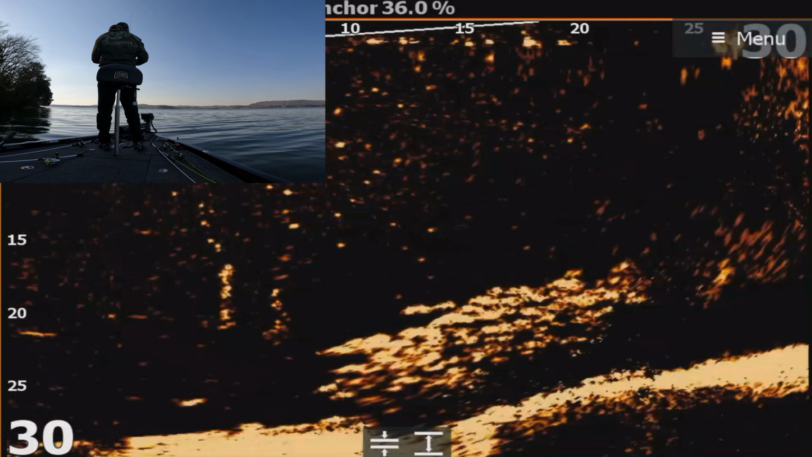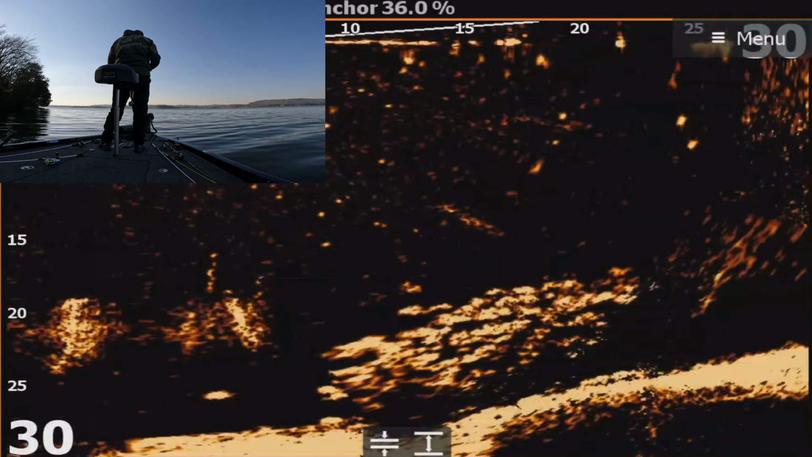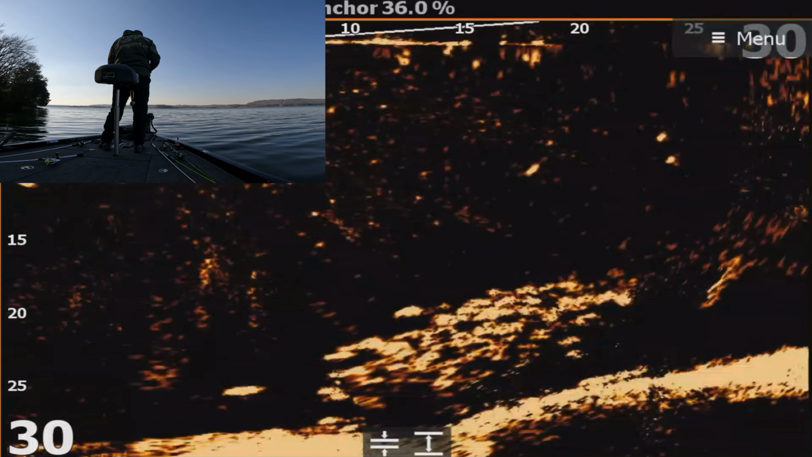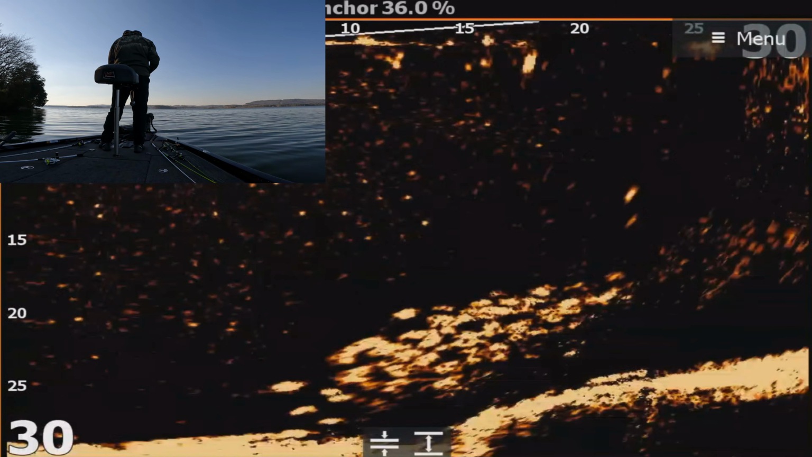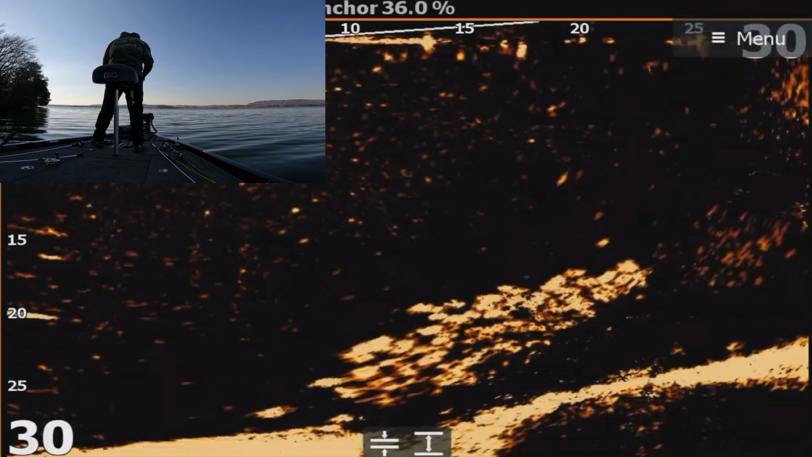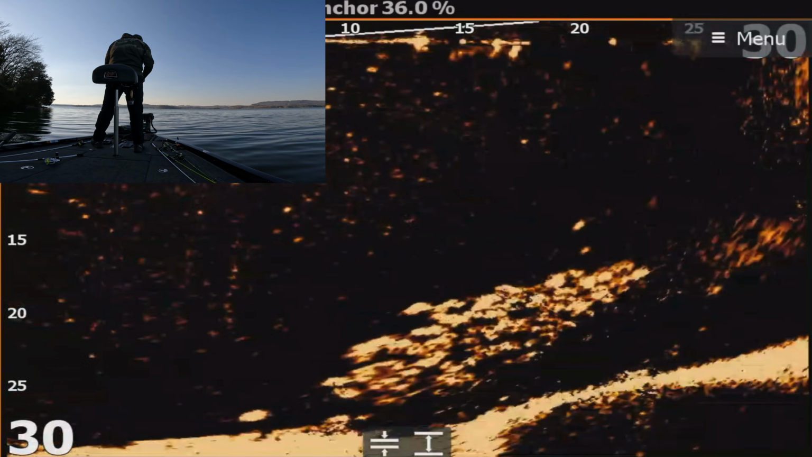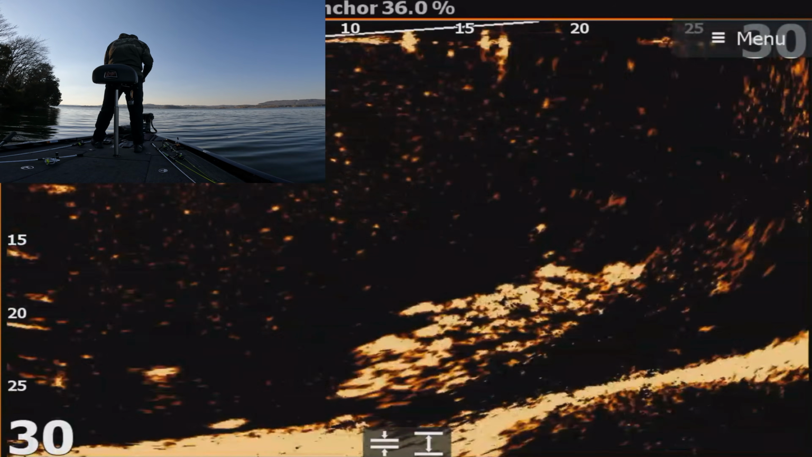So let's try that again and watch the technique. So we're going to the front of the pile, casting it out there at 25 foot. I'm gonna just keep it right over their heads. Give it a little bit of the vibration because today they are actually reacting to that and coming after it when they see it. There we go.